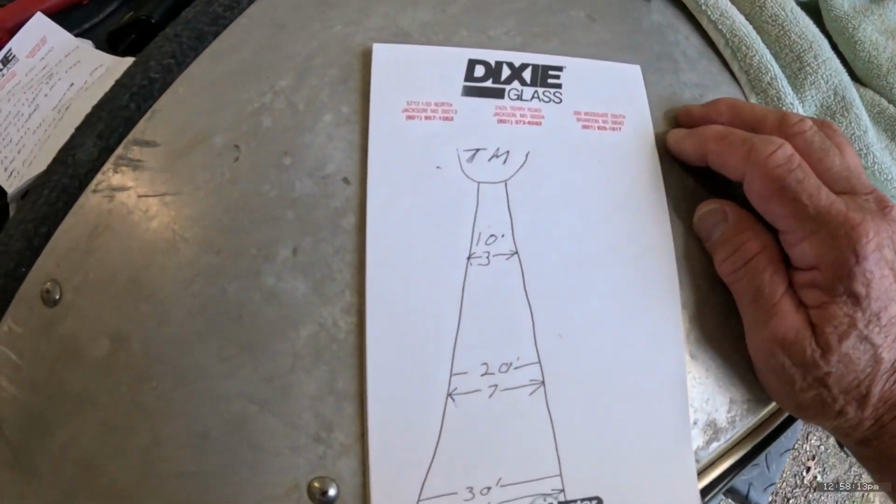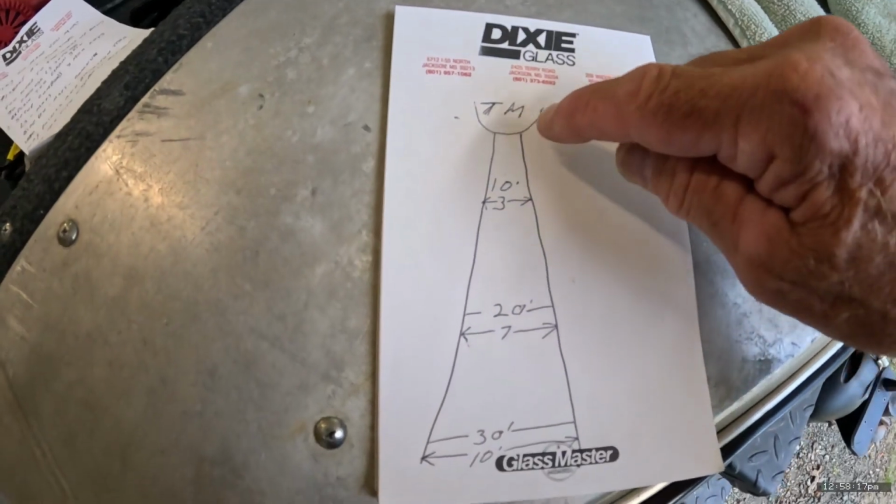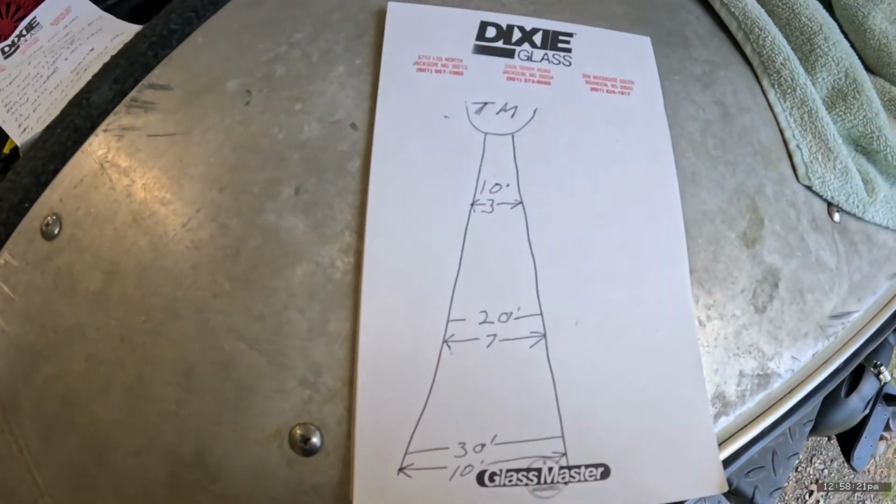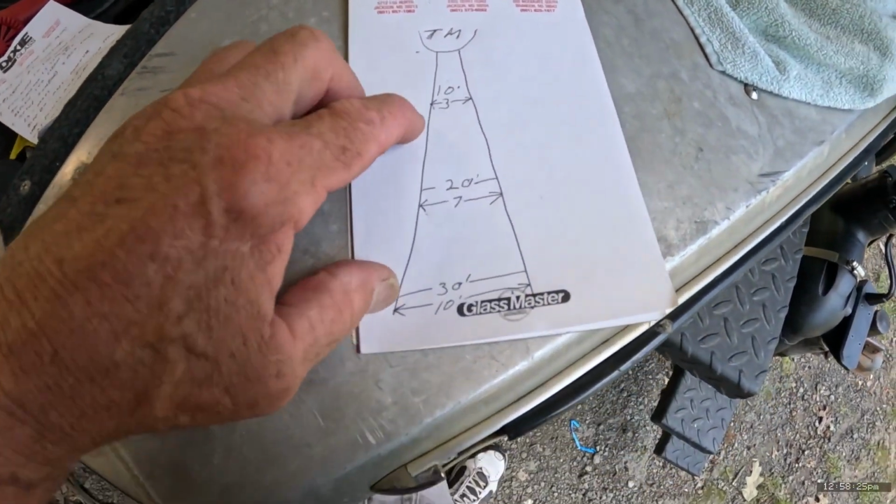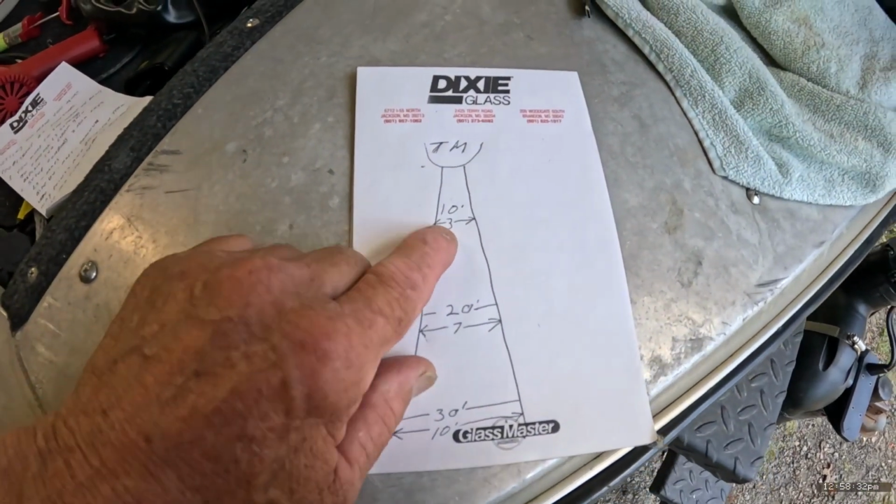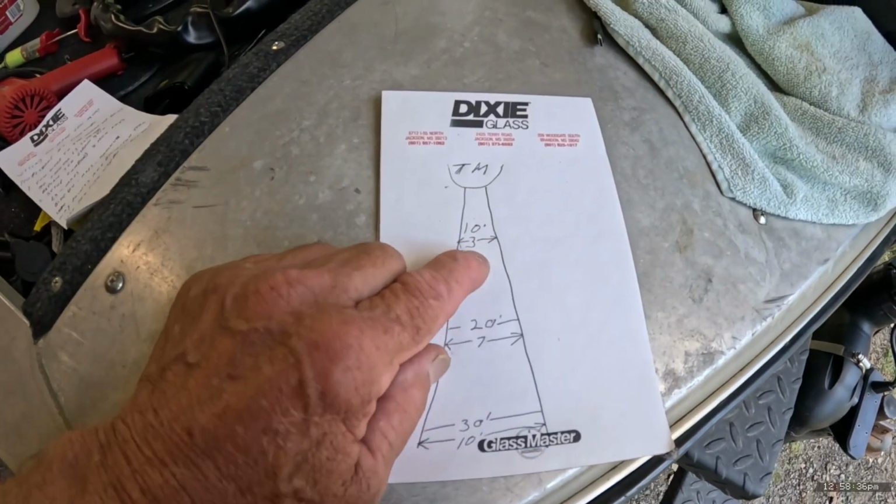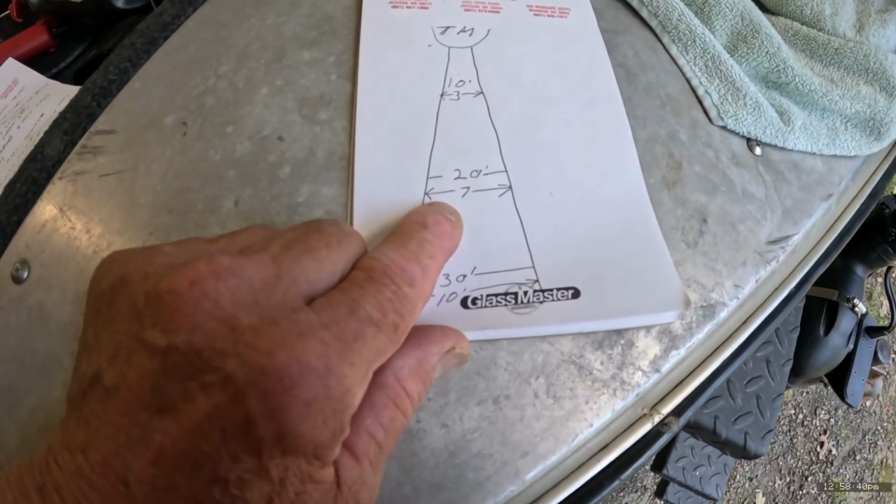Okay, here we go. This TM right here represents the trolling motor, and this angle right here is a 20-degree cone angle. I'm sure you've heard of the Livescope having a 20-degree angle. Well, at 10 feet, you're only going to see 3 feet in that cone angle. That means 1.5 feet either side of center, not 3 feet either side of center, 3 feet period. At 20 feet, you're going to see 7 feet.